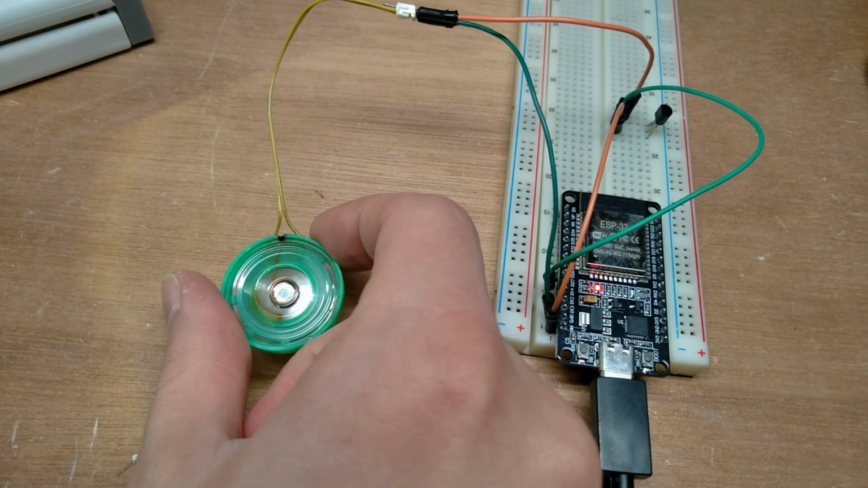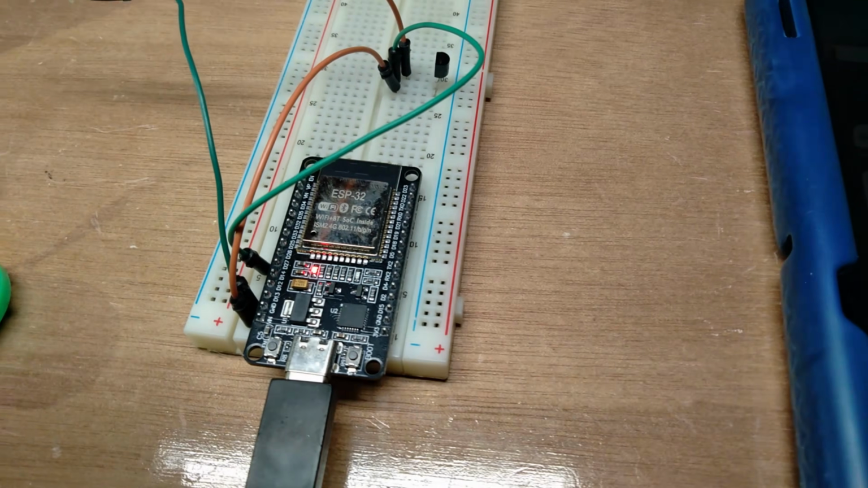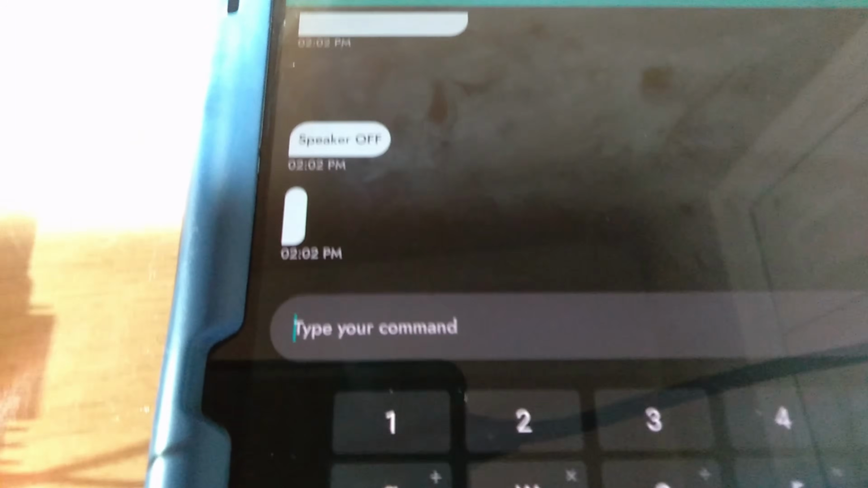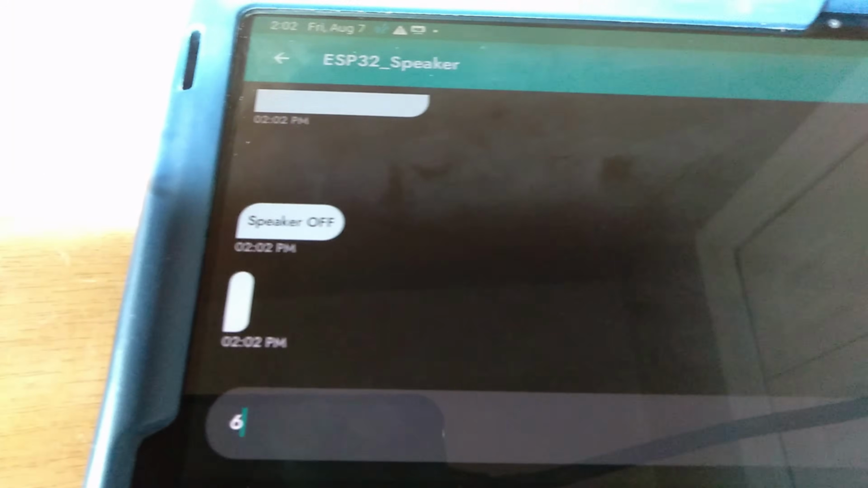Changing the frequency of the speaker is very easy. With this ESP32 board, I can control it with Bluetooth. So with my tablet, I can send it any frequency between 40 and 10,000 hertz. Like I can send it 60.